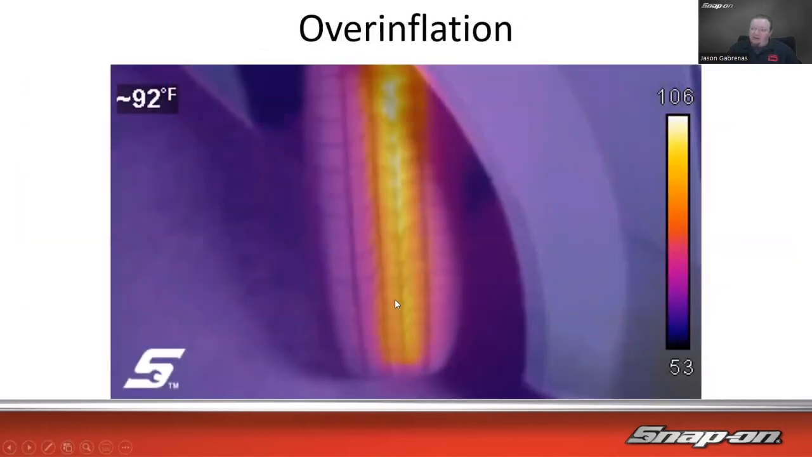How about overinflation? In this case, it's hotter in the middle because the contact patch is expanded further in the middle because it's overinflated. Underinflated would be the same way, just opposite. So underinflated, you would have hotter temperatures on the outside than the inside because it's rubbing more on the outside of the tire than on the inside. So you can see it in both ways.